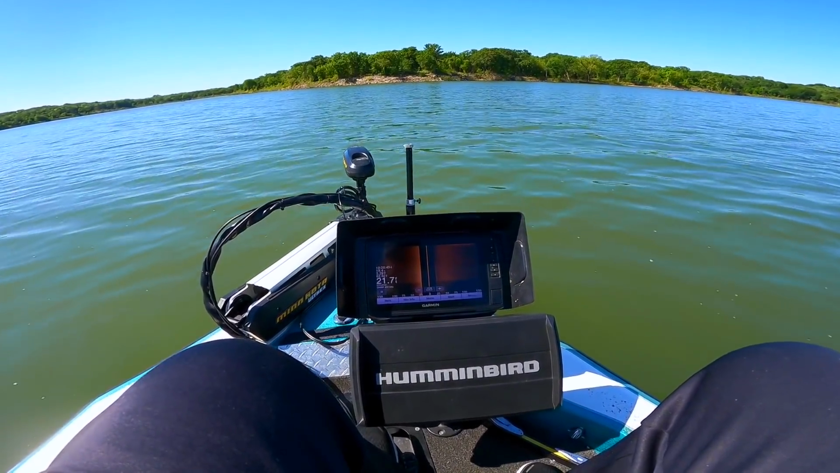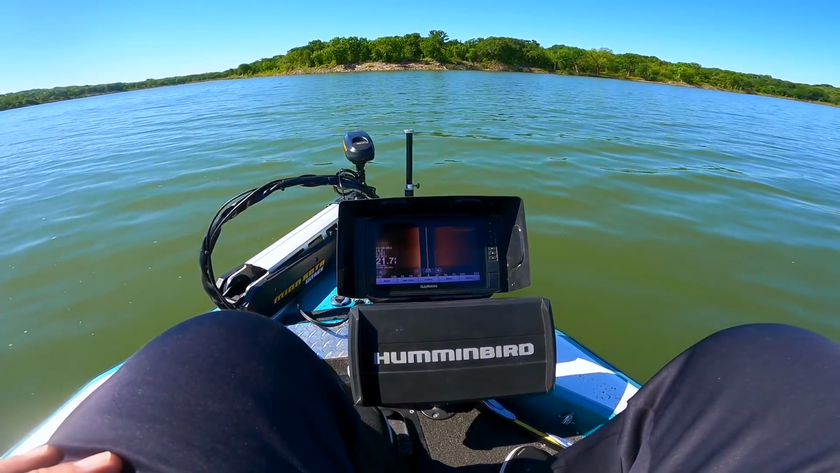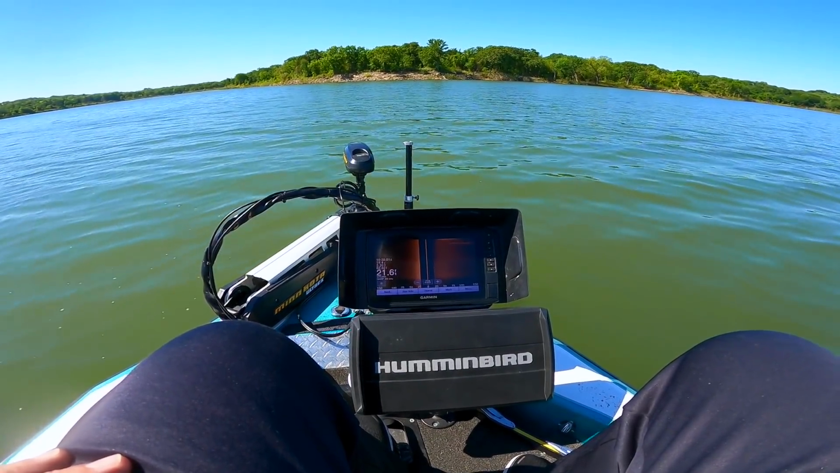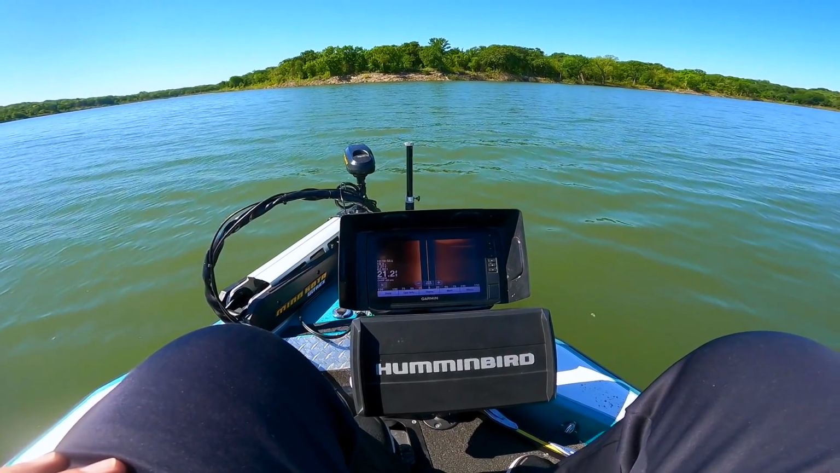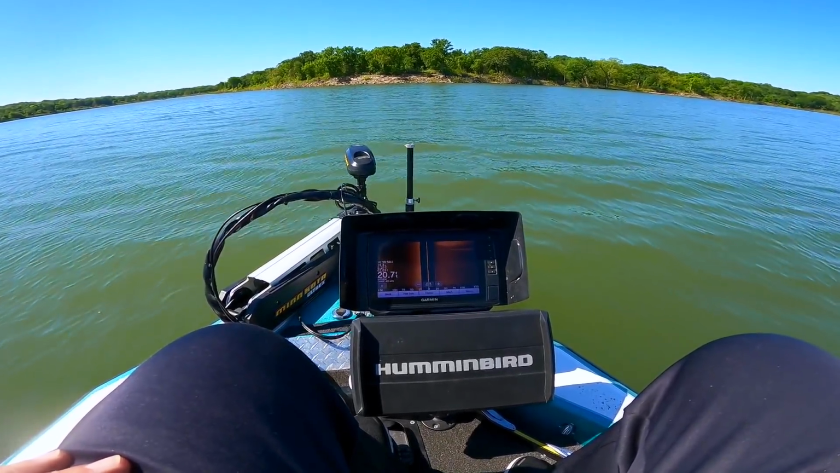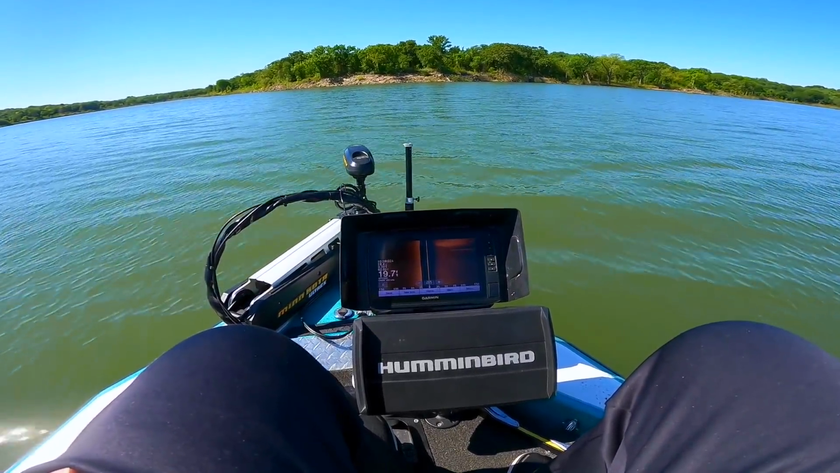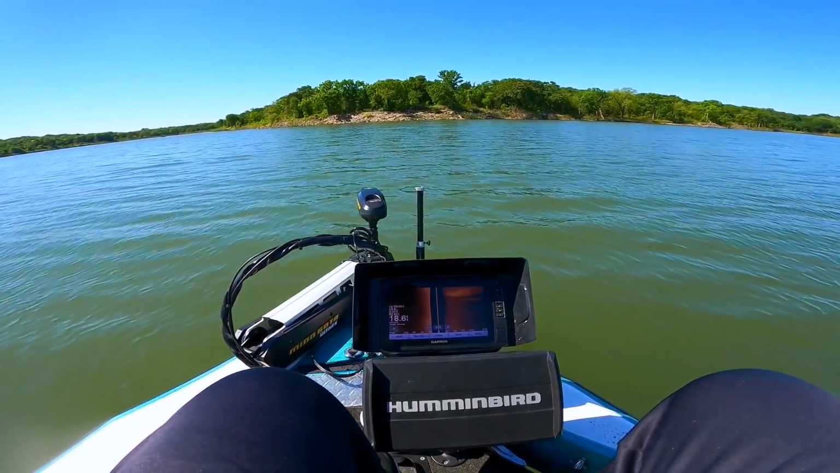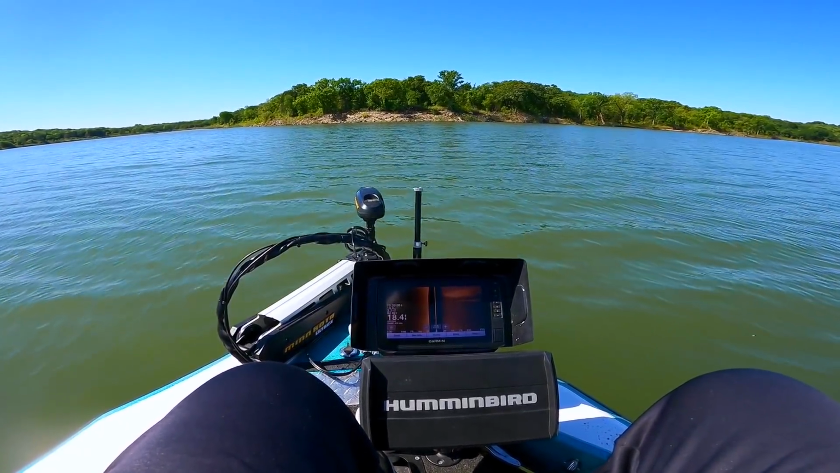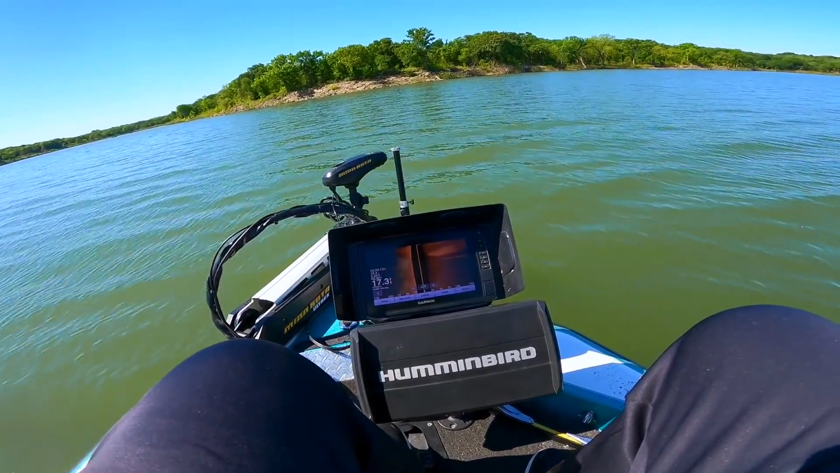Alright guys, so what I'm doing right now is I know there's a big tree out here. It was sticking out of the water last year, but it's not right now. It's not visible anymore. It might have fallen over or who knows. I can't find it right now. So what I'm doing is using side scan out at 150 feet, looking both directions trying to find it. I don't think it's this close to the bank. So I'm gonna turn the boat.